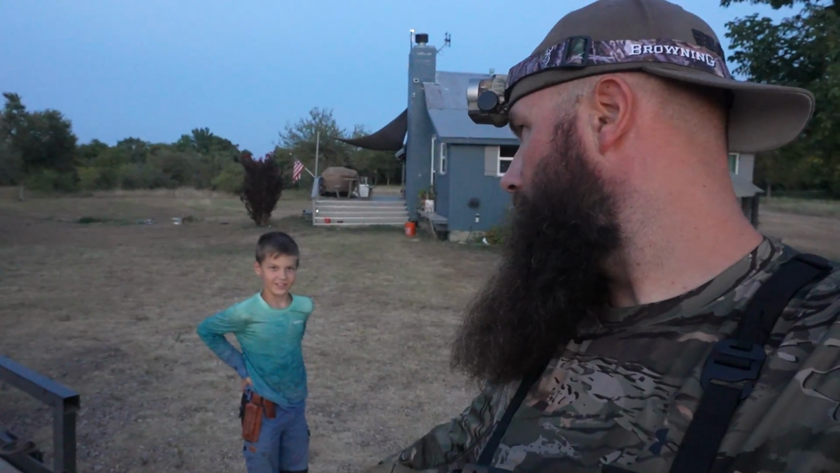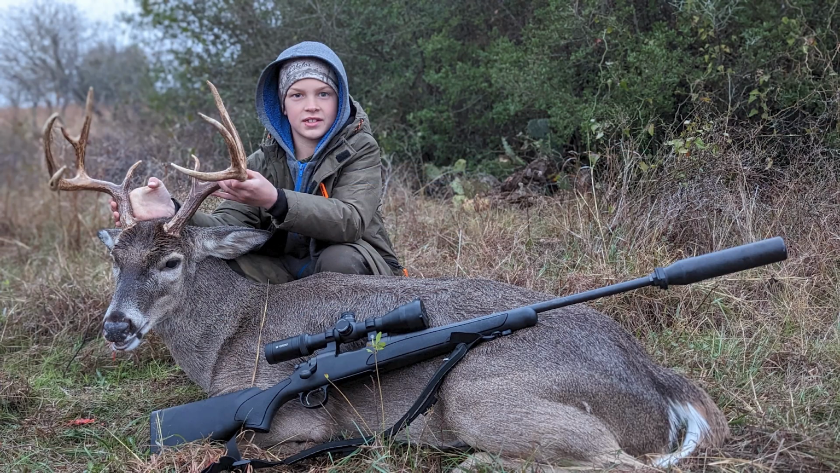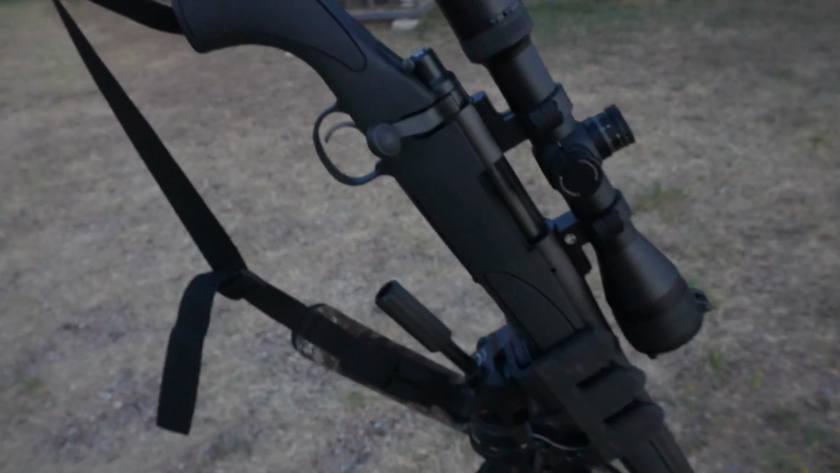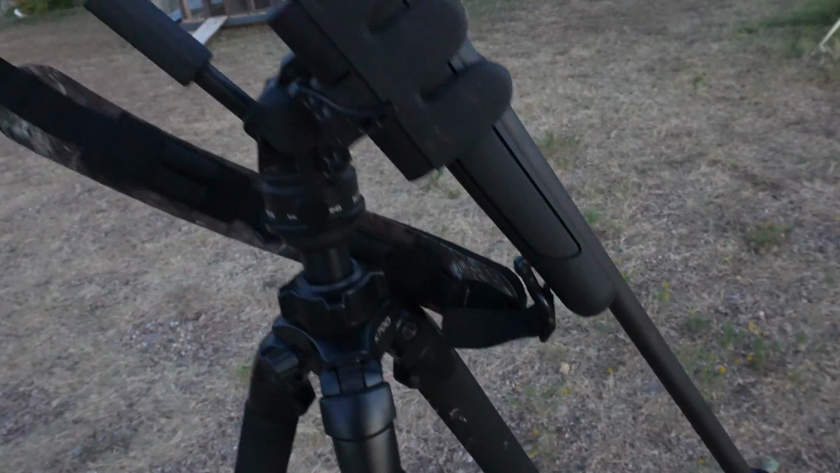And speaking of hog, this is what we're gonna do today. So we'll be using the Mavic 3T with a spotlight. And behind me is a 243 Winchester. That's a Remington 700 youth model. That's the one Eric used to shoot his big buck. So we'll use that one and see if Eric can get one of those 243 Winchesters in the hog's ear and or head. So that's a Vortex optic on top, has an illuminated reticle which will work pretty good.